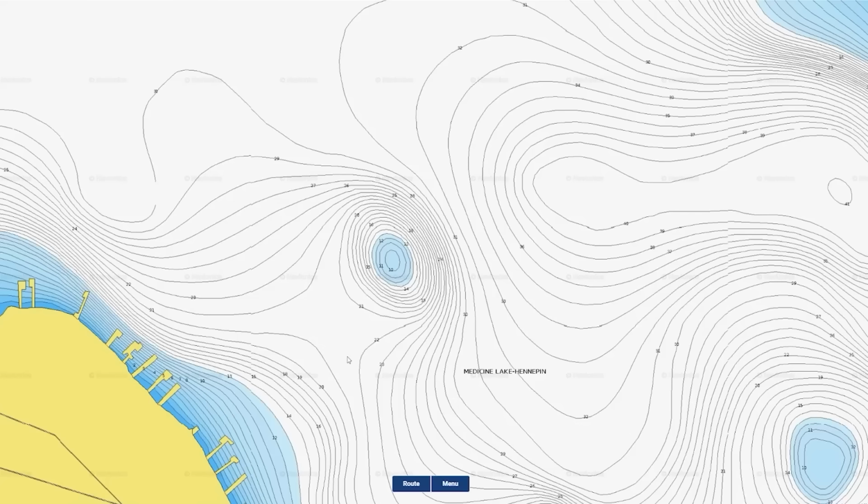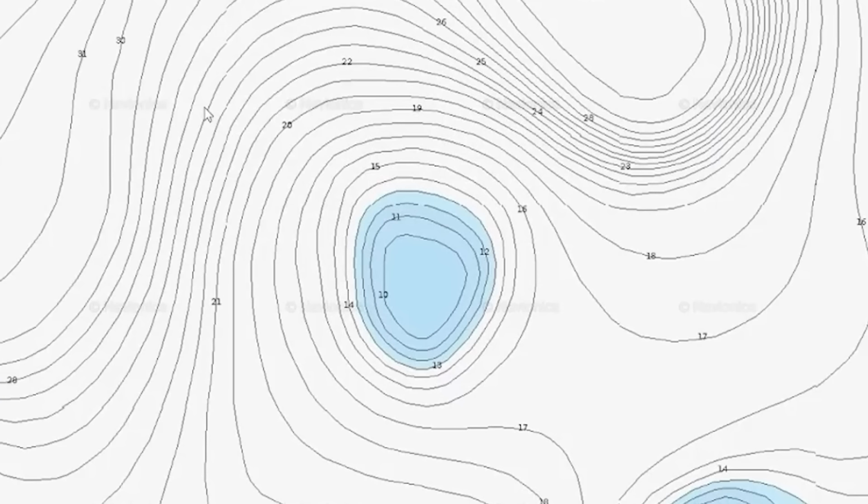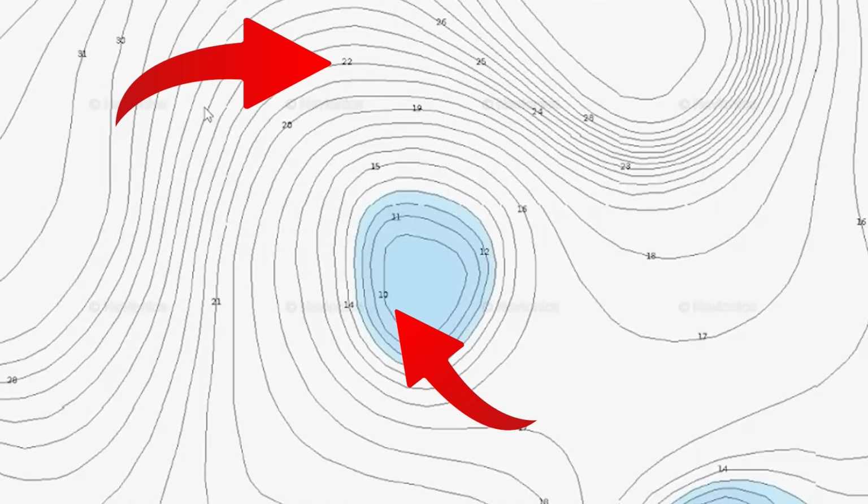The next feature, and one of my favorites to fish for offshore bass, is going to be a hump. On your topographic map, this looks like contour lines that form some kind of circular shape, almost like the rings on a tree. If the number in the center of that circular area is smaller than the numbers on the outside of that circle, that means it is a hump. Basically, just imagine a hump is a hill covered by water.